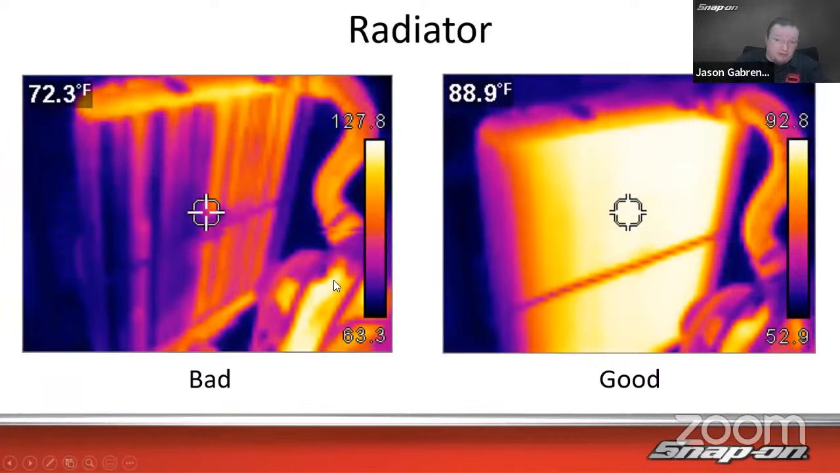Radiator. This one's really cool too, because we had a lot of clogged radiators at the dealership, I'll tell you. So being able to see the radiator flow, see it's hot on one side and cool on the other side. That means it's not flowing all the way through that radiator. Maybe it's making it top to bottom on this side, but it's clogged up over here. So that radiator definitely is not working well to cool that car.